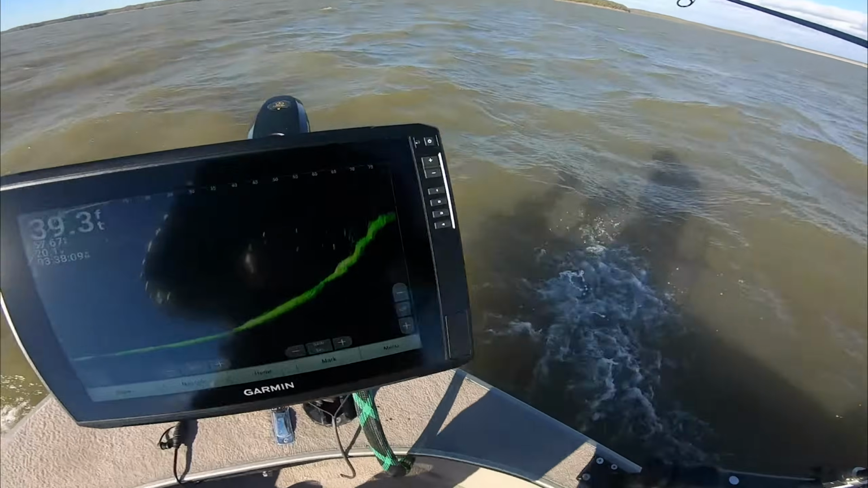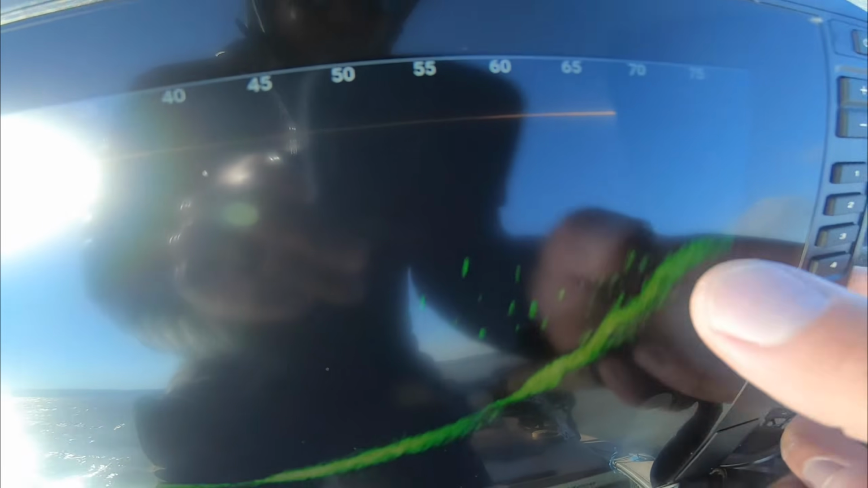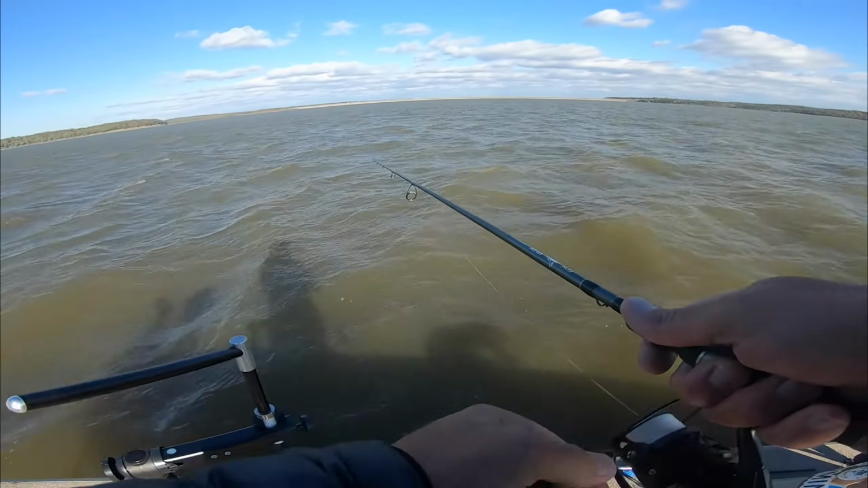But yeah, I'll go back here and show you guys again. That's 65, 70 feet straight off this way. Big pot of fish sitting right on the break. Just staying put.